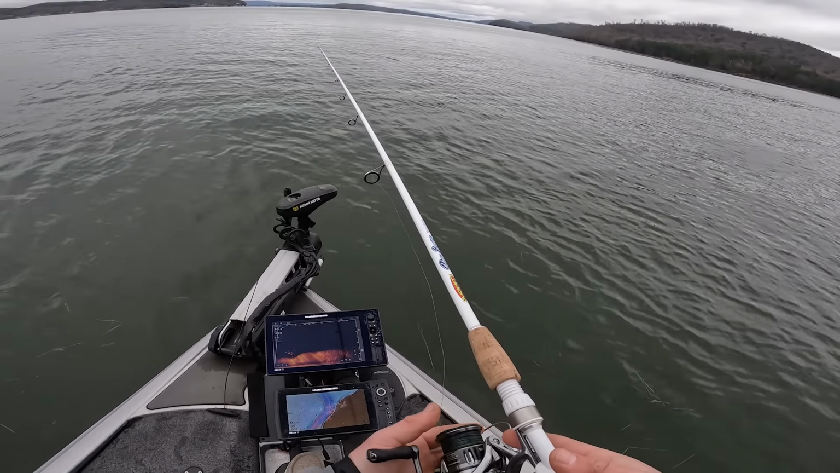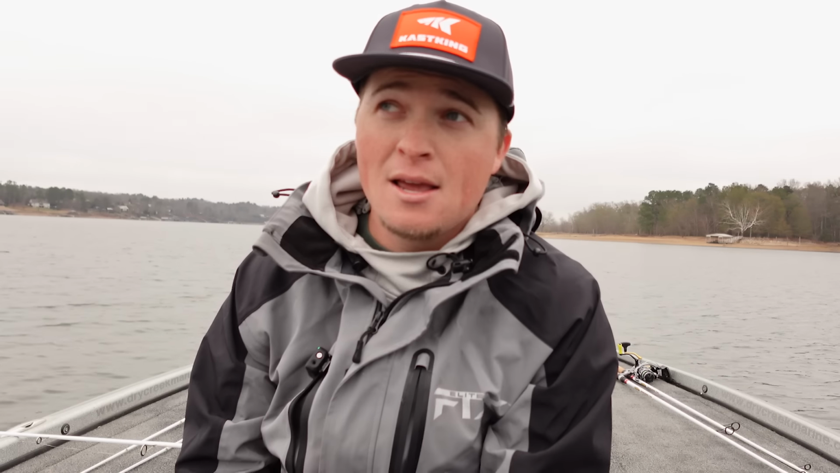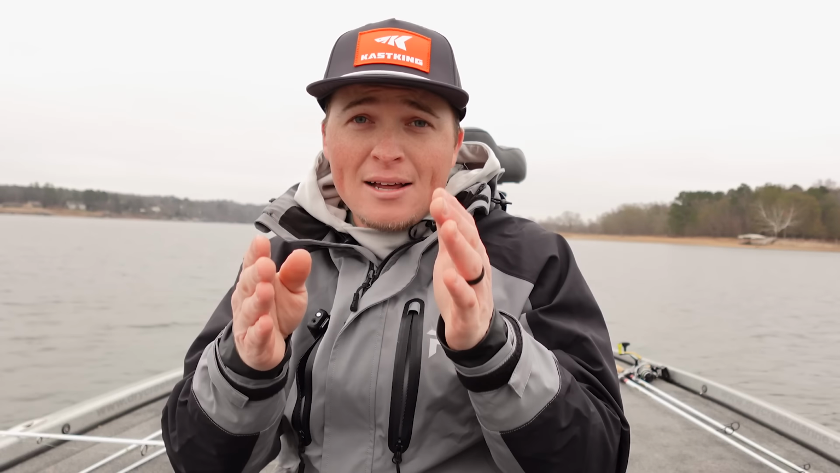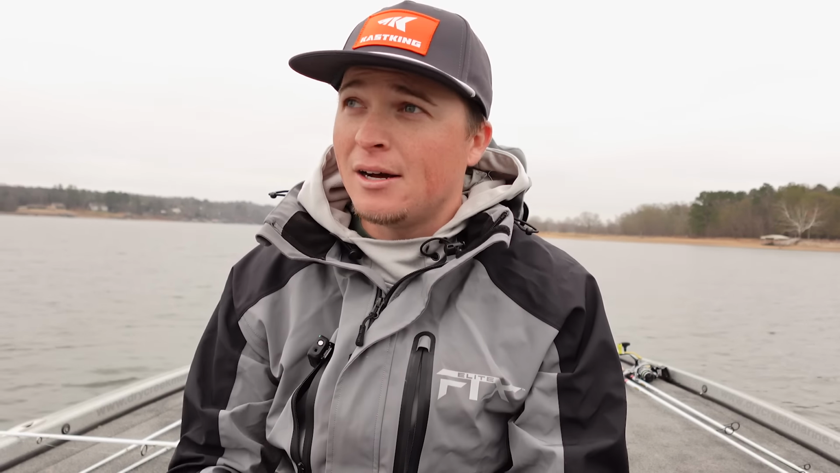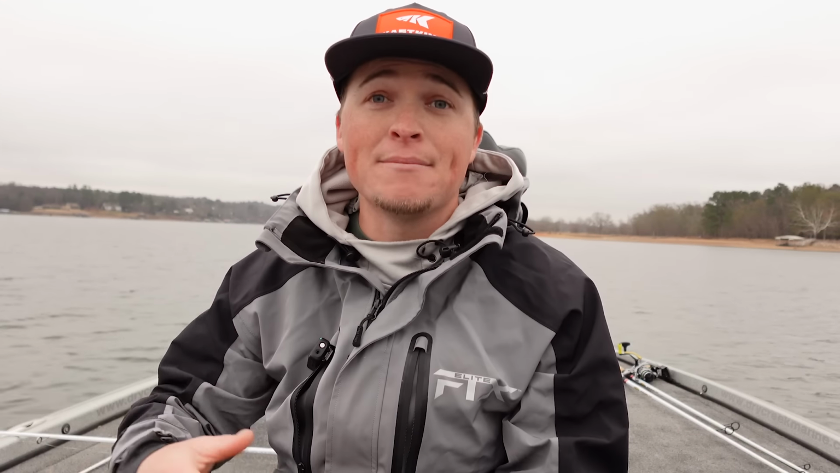Now, sometimes you can look at a fish on your graph and be like, there's no way that's a bass. And then other times you're like, okay, well they're positioned kind of like bass, but they look really big. Go ahead and cast on them. You're not hurting anything, especially if you hit them right in the head. They don't bite, okay, go ahead and move to the next fish.